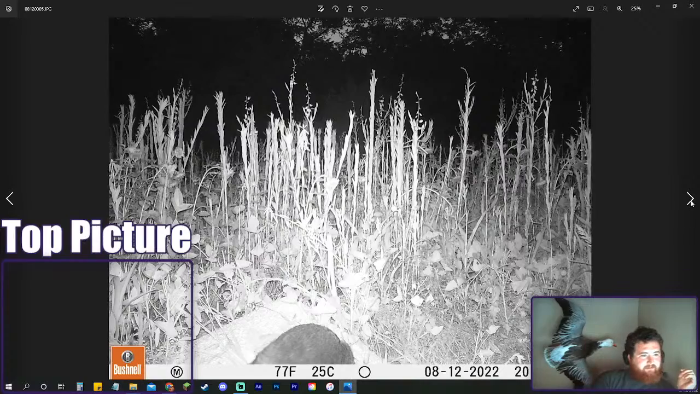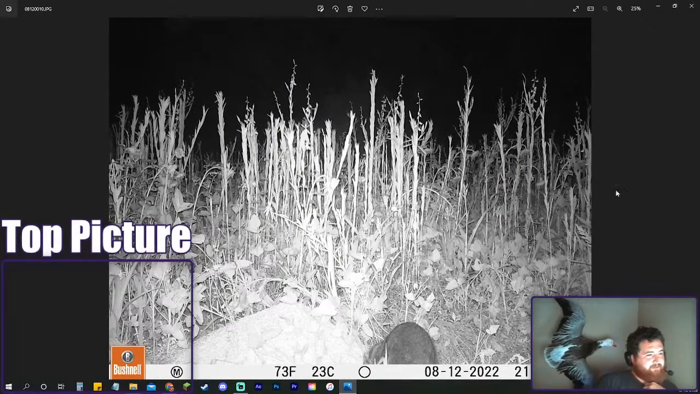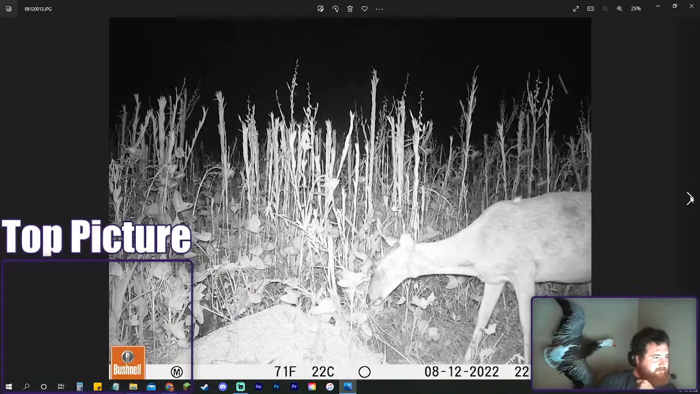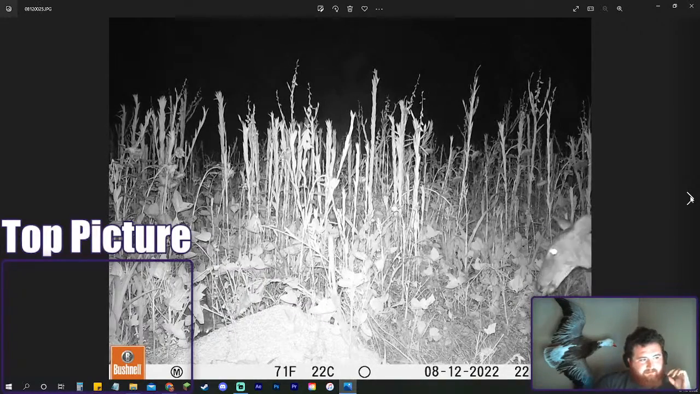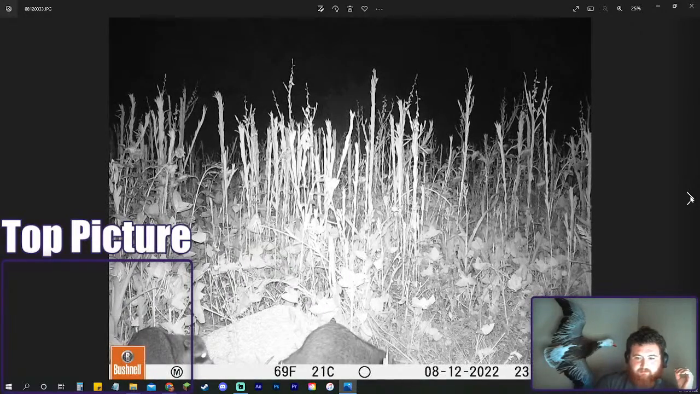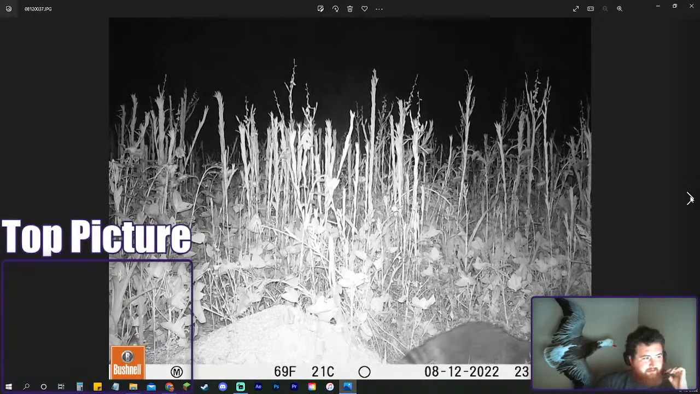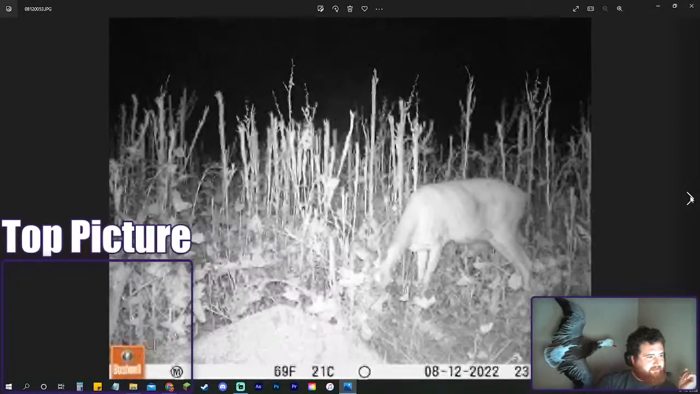Let's see. This is like I said before, a heritage food plot. Came up really good. This tall stuff: sun hemp, soybeans, sunflowers, milo, millet, cowpeas, all kinds of stuff in here.